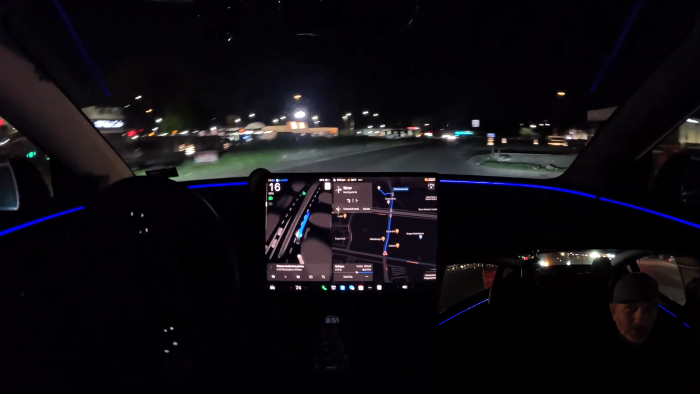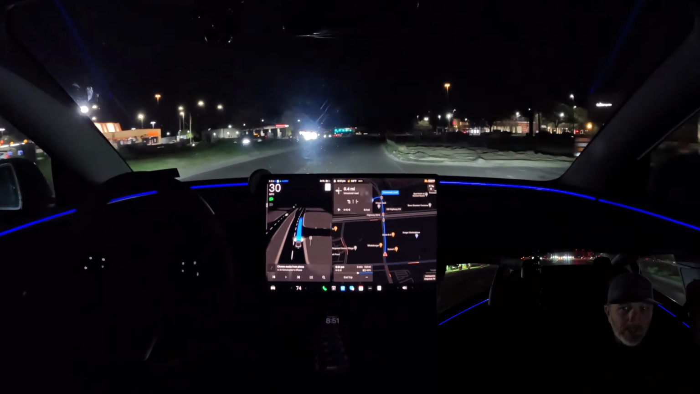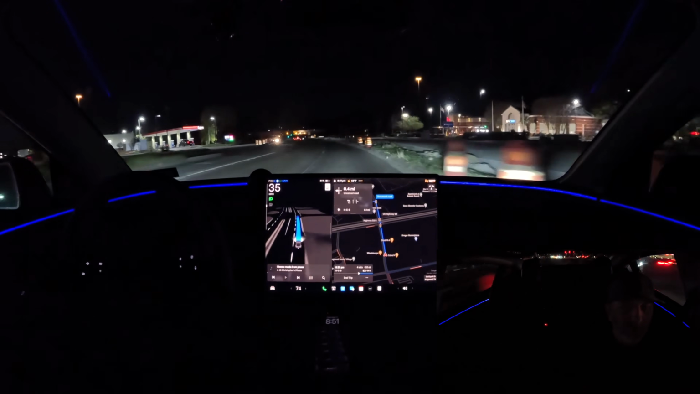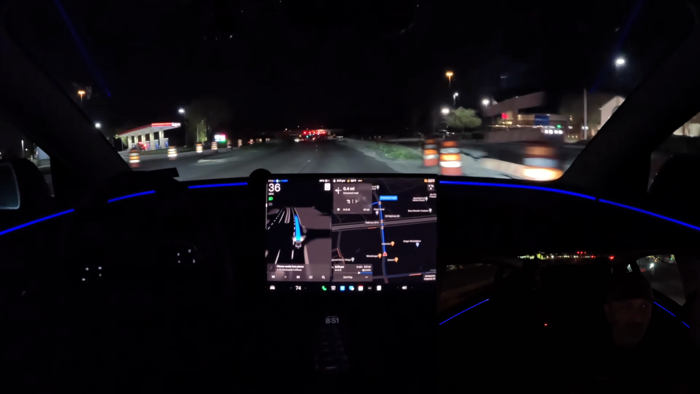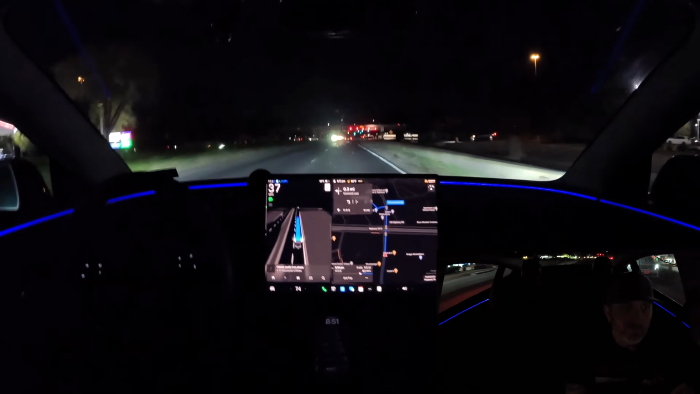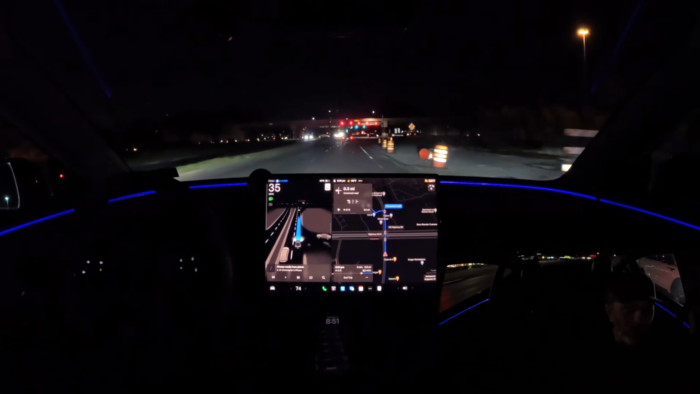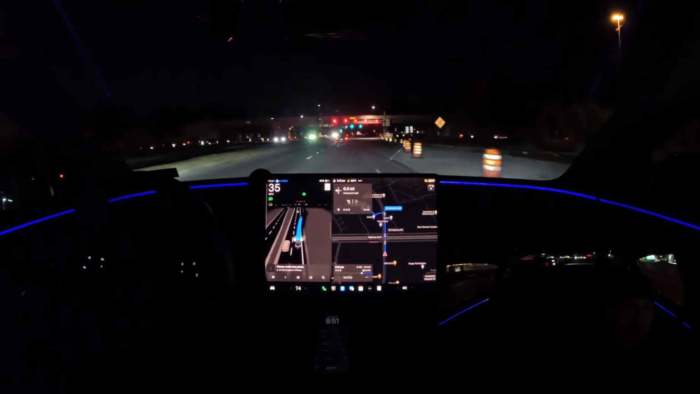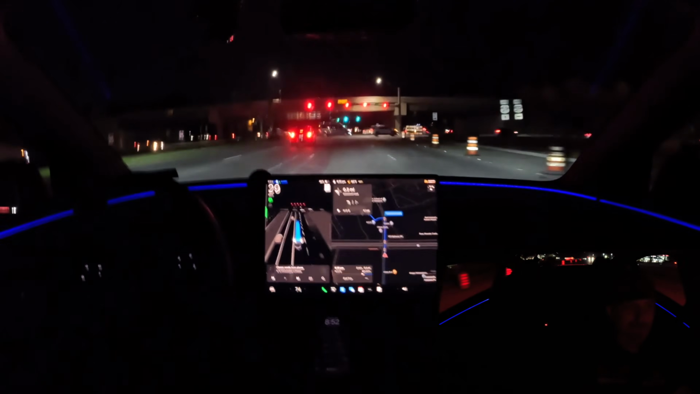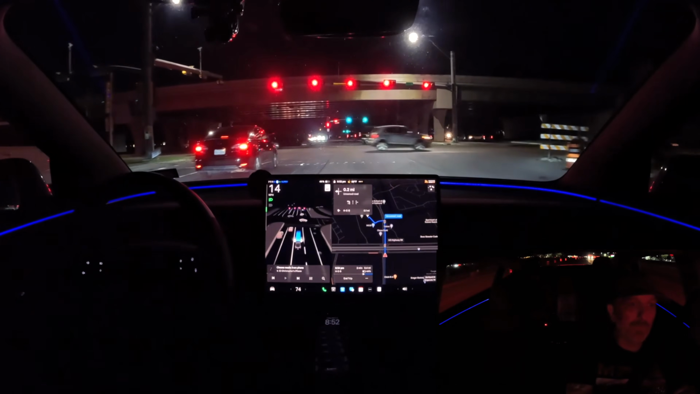Get on North Park. All right, now let's see how our lane selection does here. And it wants to go straight on North Park. So that means we're going to go under the bridge and continue straight. So let's watch and see how our lane selection is here. Are we going to get over to the right? Yes, we are. Great job. Good job with lane selection. Perfect. That is exactly what we want to see.